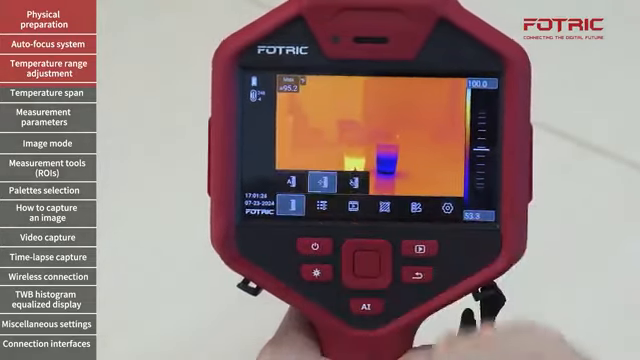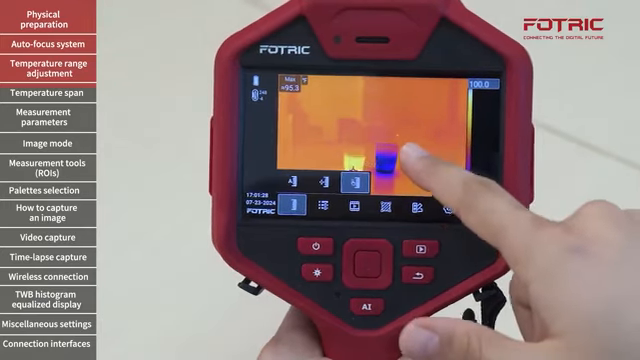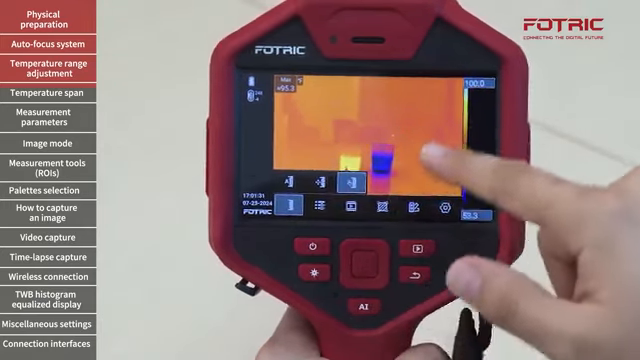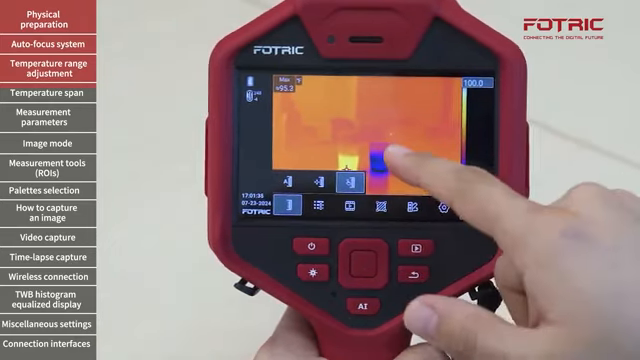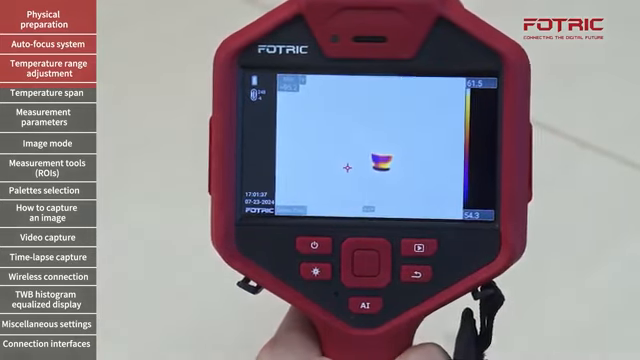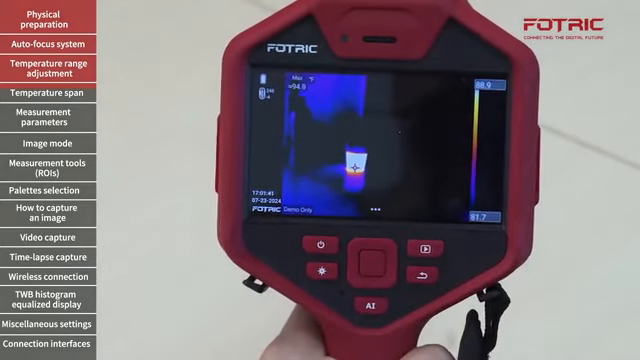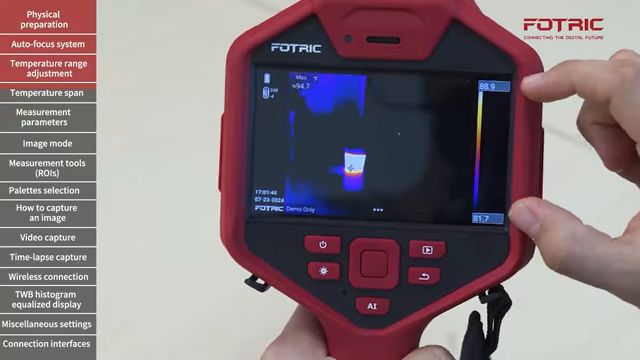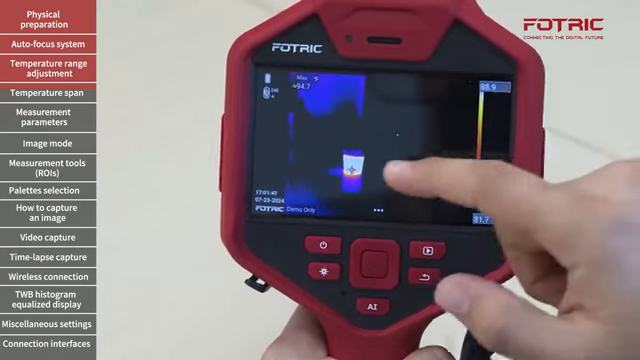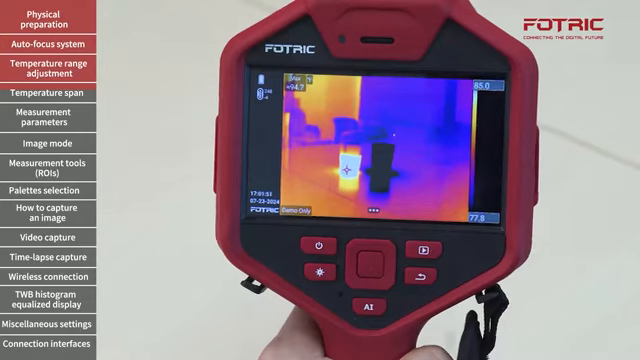Now, I can also use the touch span and level and tap on different areas of the screen to make sure that these two values will adjust based on a reference point. So let's say I'm going to tap on the colder cap, or I'm going to tap on the hotter cap. By this, I ensure that I have a reduced temperature span focused around the temperatures of the object of interest.